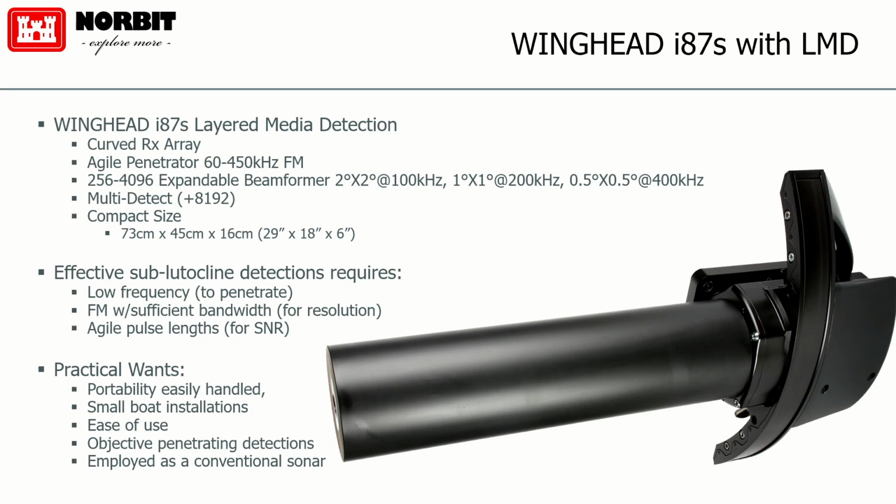So in order to get subbottom detections, what we need is low frequency. Only low frequency will penetrate, right? Long wavelength. If I lower my voice like this, the room will probably hear me, right? Because my lower frequency, the longer wavelengths are going to penetrate through the walls.